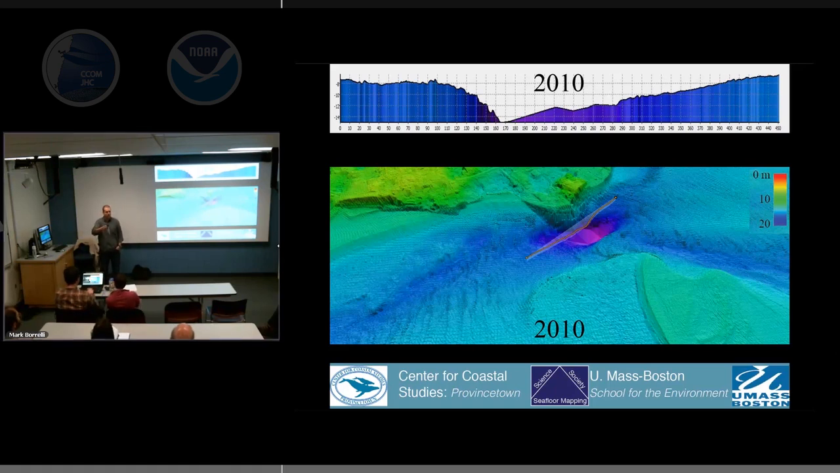But nobody funds mapping. I hear that all the time. Now, this mapping's not really science.